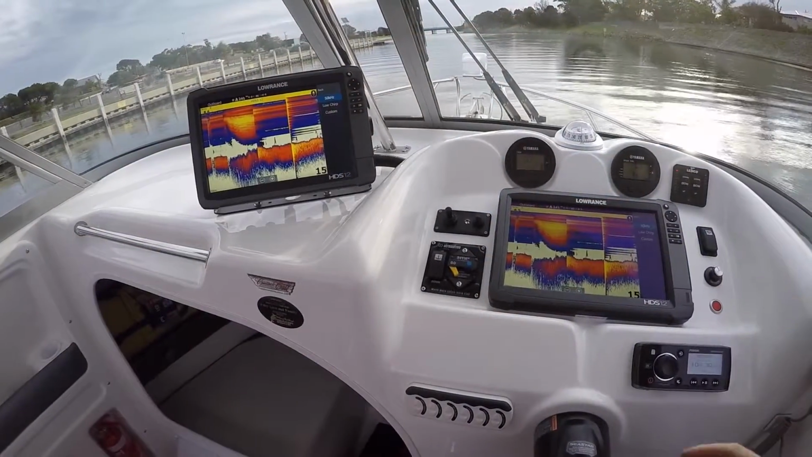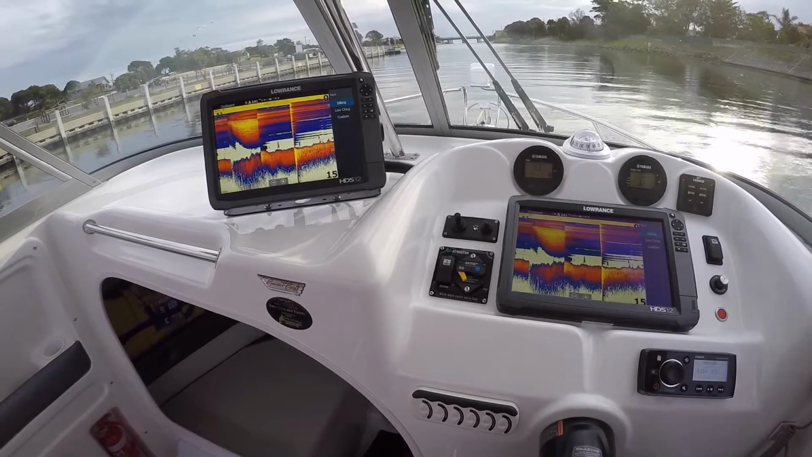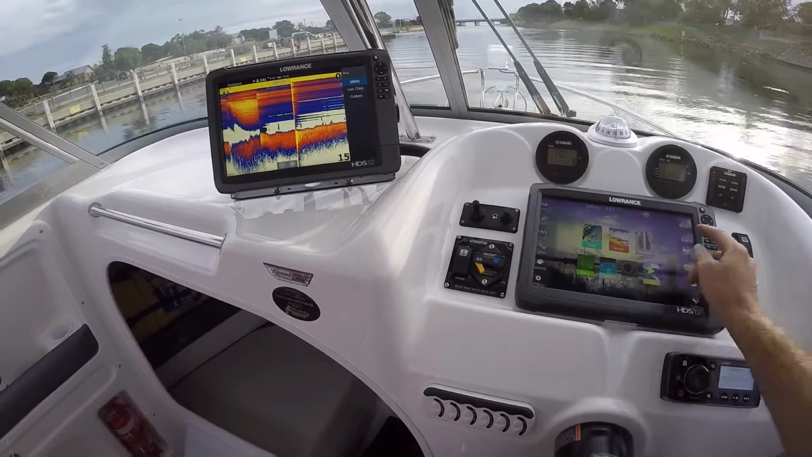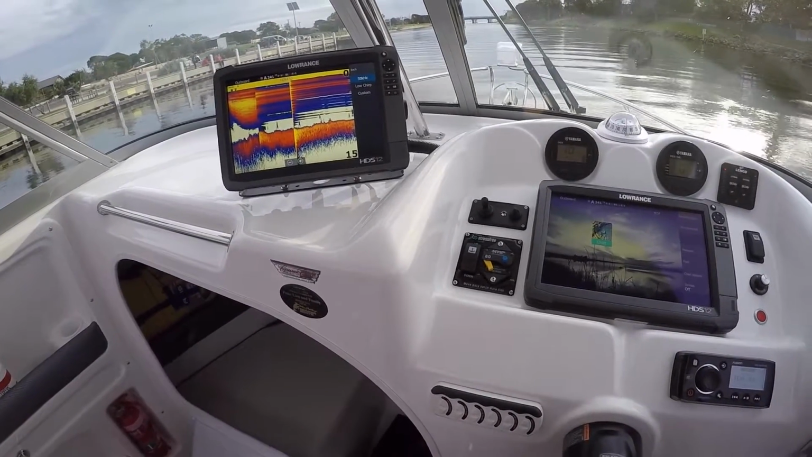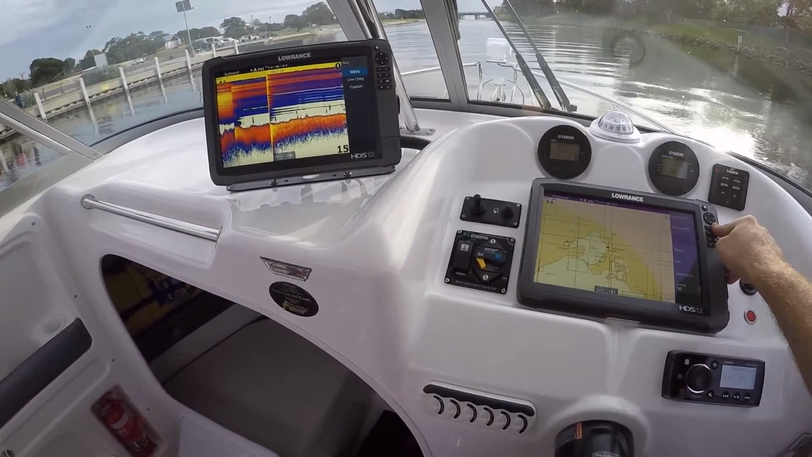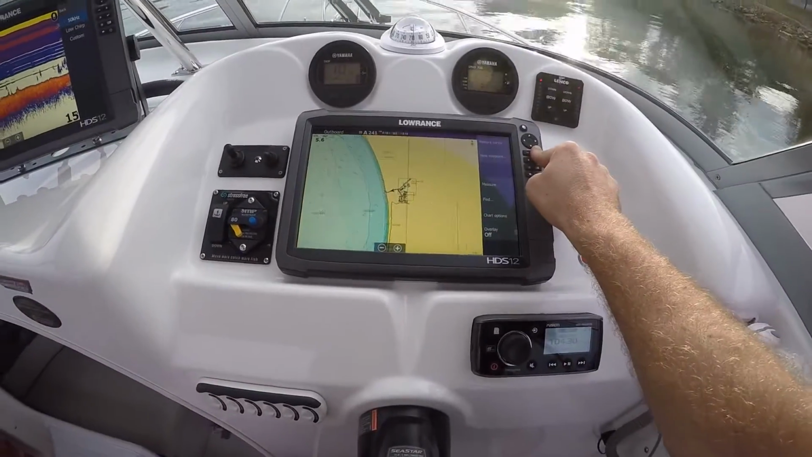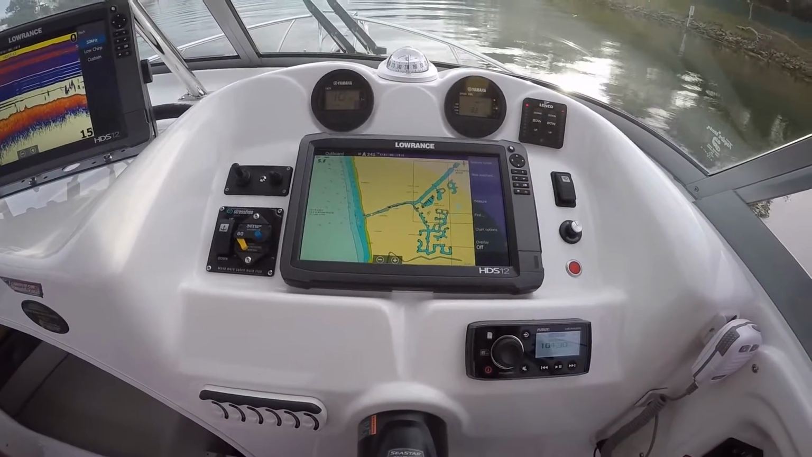Okay, so we can see right now that both units are showing the exact same thing. That's pretty unnecessary in this world. So what we can obviously do is share our data through, let's say, our chart on this one, and leave our fish finder running on the second. The great thing about when you Ethernet these bad boys together is we can share and have them both going at the same time. Zooming in on this one here, it's got a gold chart in it, so as we zoom in, we're getting a lot more detail and a more refined area.